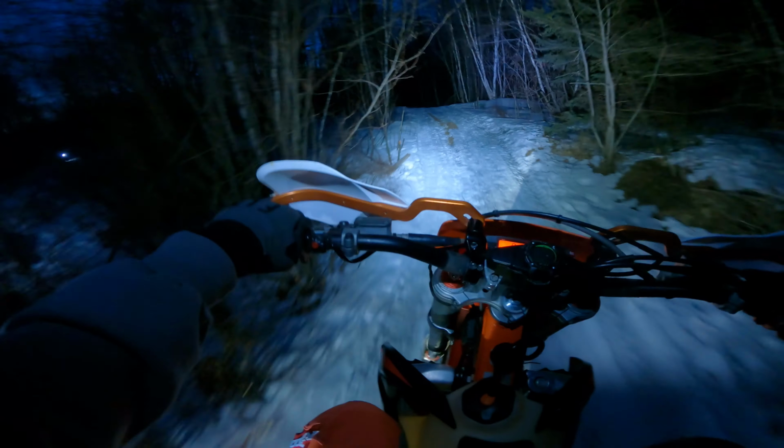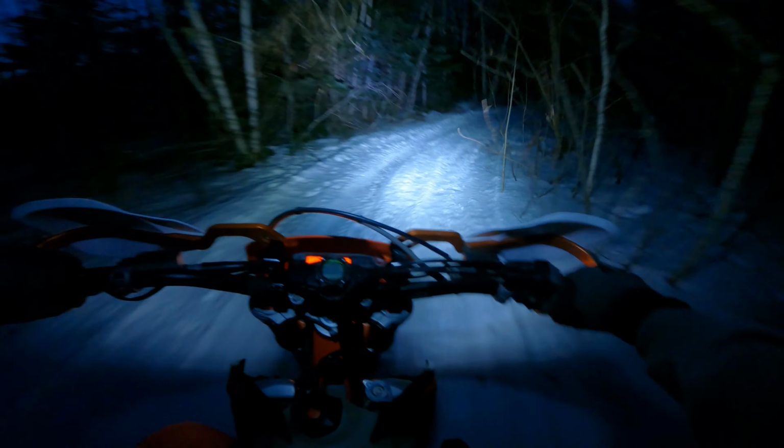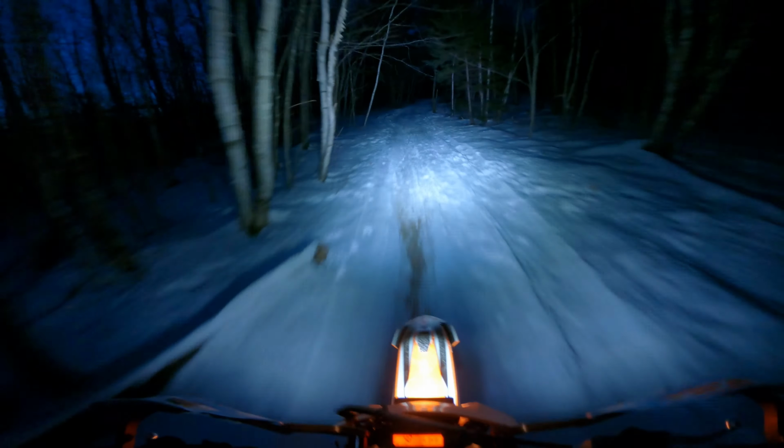So at this point we were kind of thinking about headed home, but none of us wanted to. Conditions were great. It was about -6, -7. Ground was nice and firm, so we decided to keep riding. And this is just a bit more of the loop that we did.